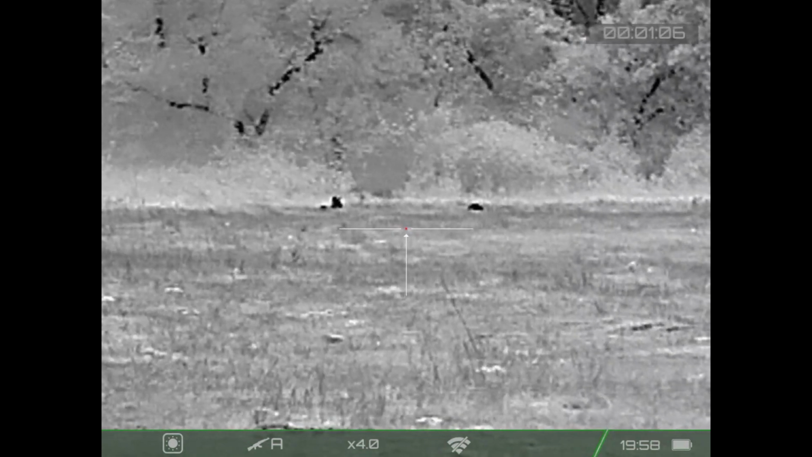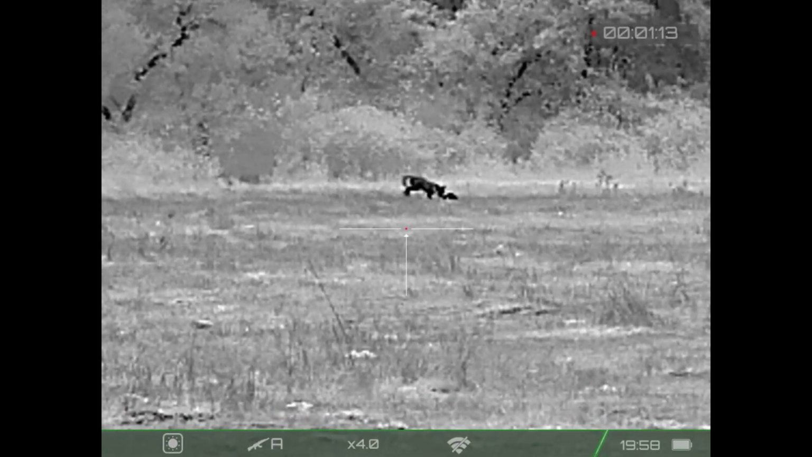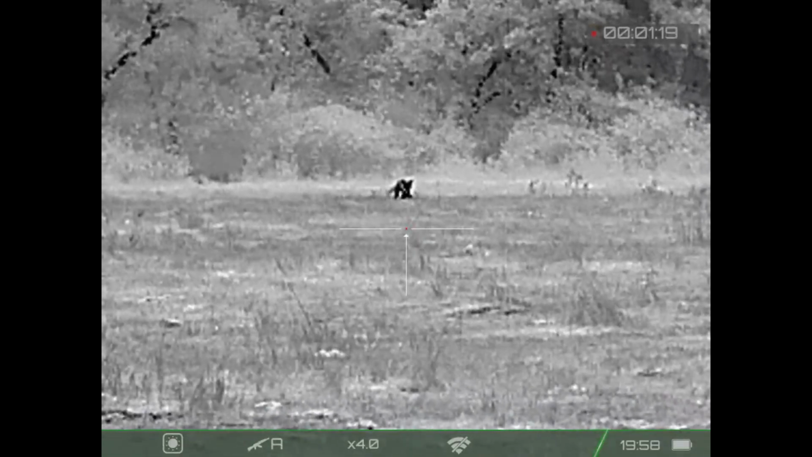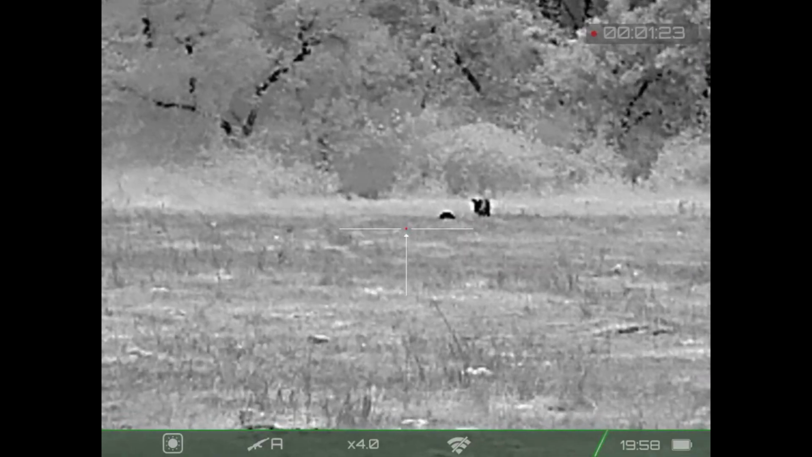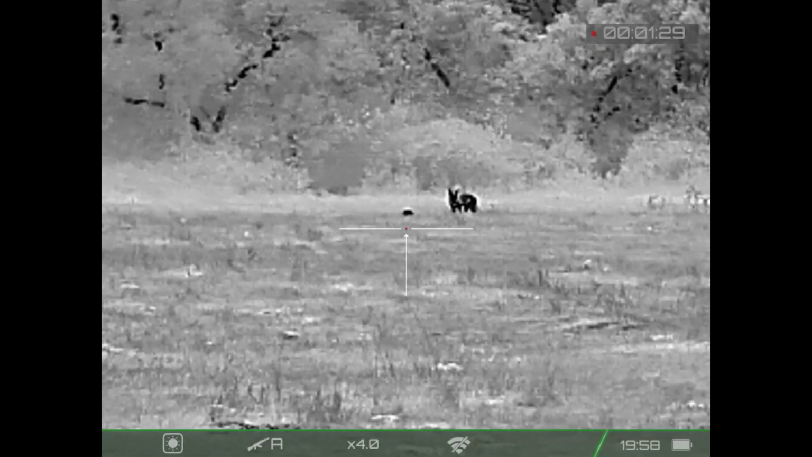On one of Ben's walks, he spied this coyote and armadillo, and so I came up and got video of it as well. I just thought this was cool. This is something you don't see every day. Between the two of us, we watched these two for about 10 minutes or so before the armadillo made its way into the brush and the coyote lost interest and went on about its own way.